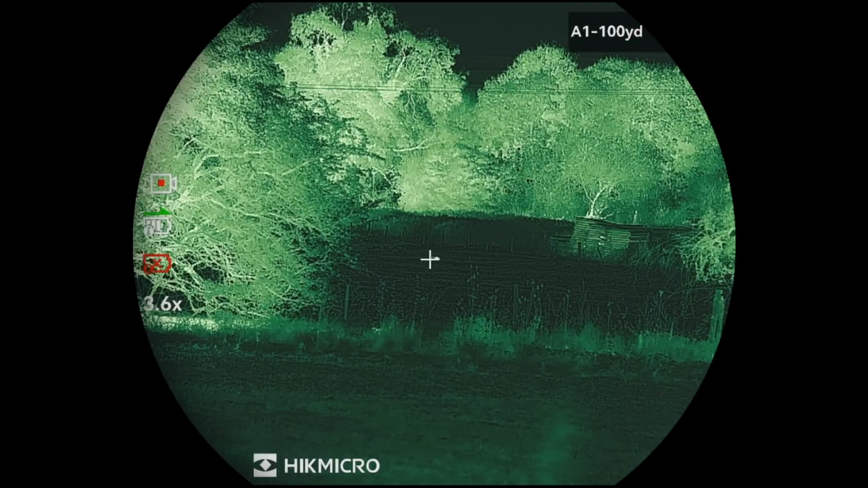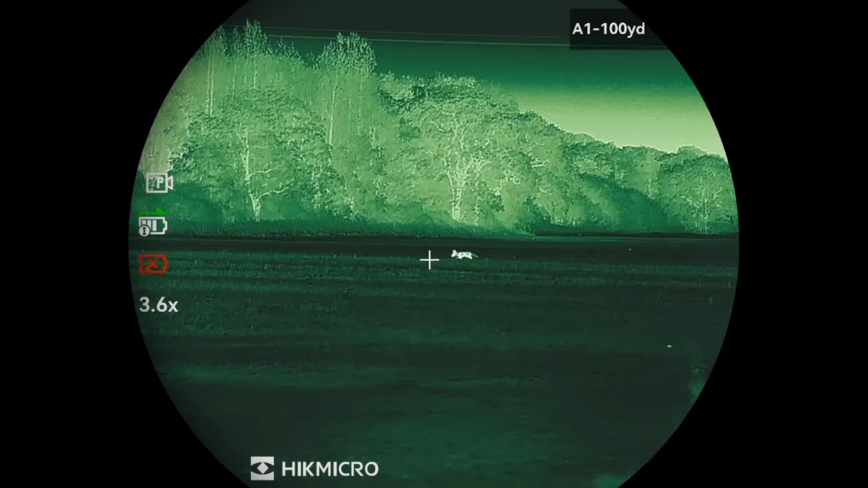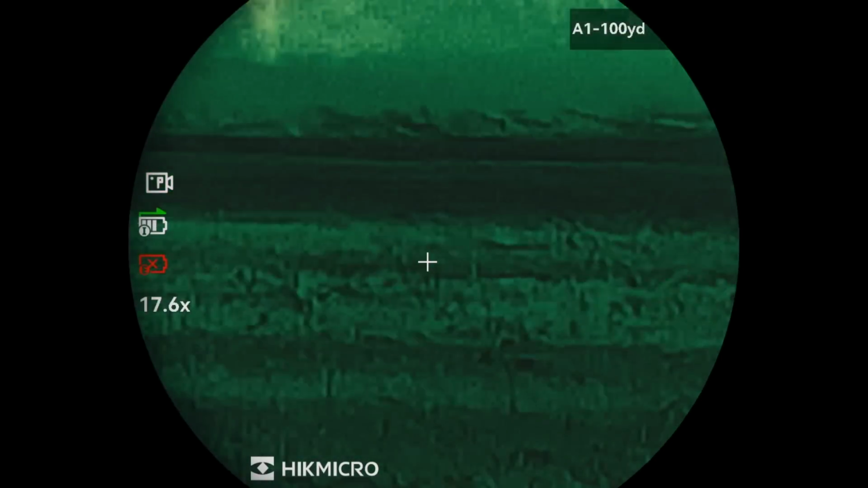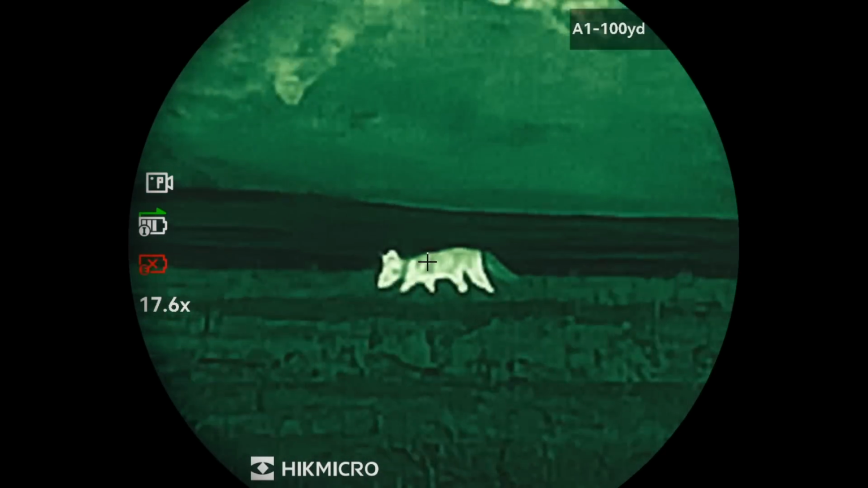I think that was one at 90 yards, and then the furthest one there was again roughly 200. Spinning around yet again to find a third fox in the same field that we're in. This one not so difficult, but it did take some stopping.